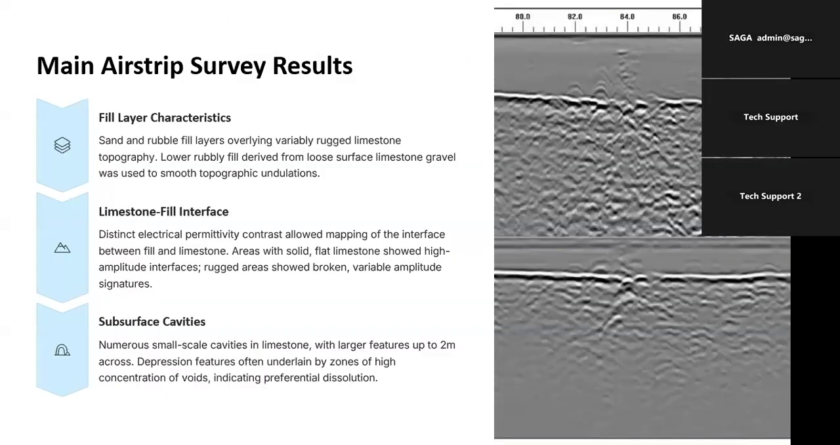Okay. So the next part of the survey was to survey on the existing airstrip.